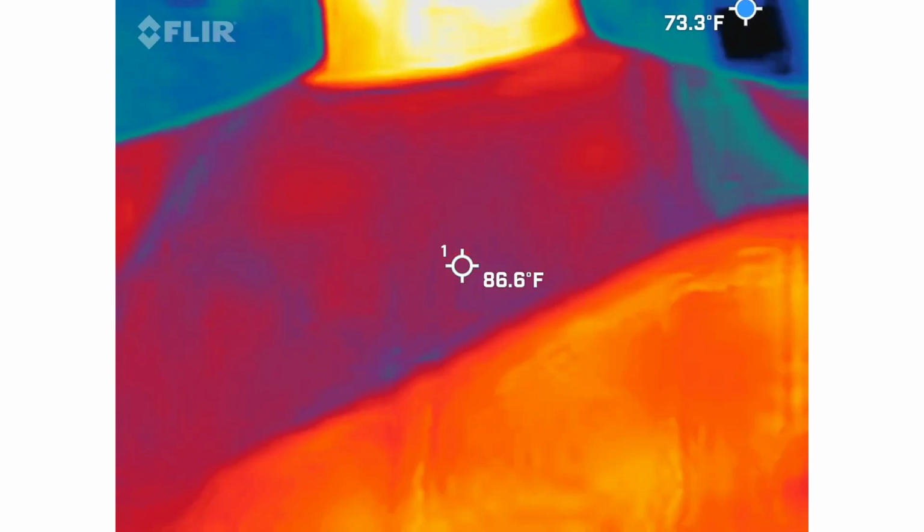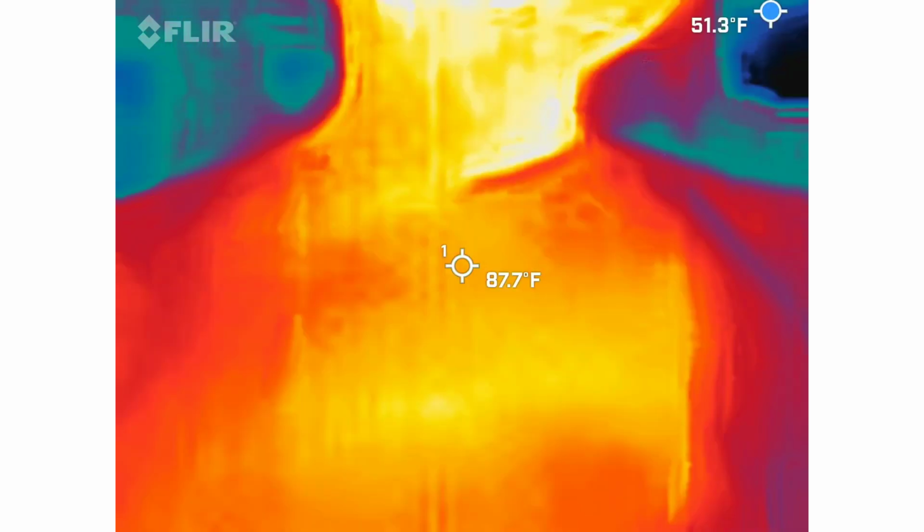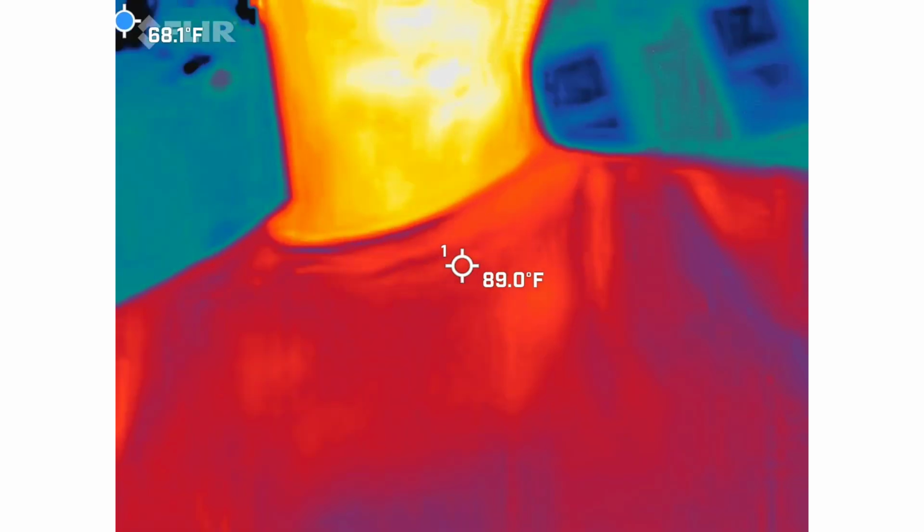You guys should be able to see me in there, right? The red, orange, and yellow guy. So my skin should be pretty white, right? So that means I'm the warmest thing inside the picture at this point. So, sorry, Jamel, but I'm the hottest thing inside the picture, too.